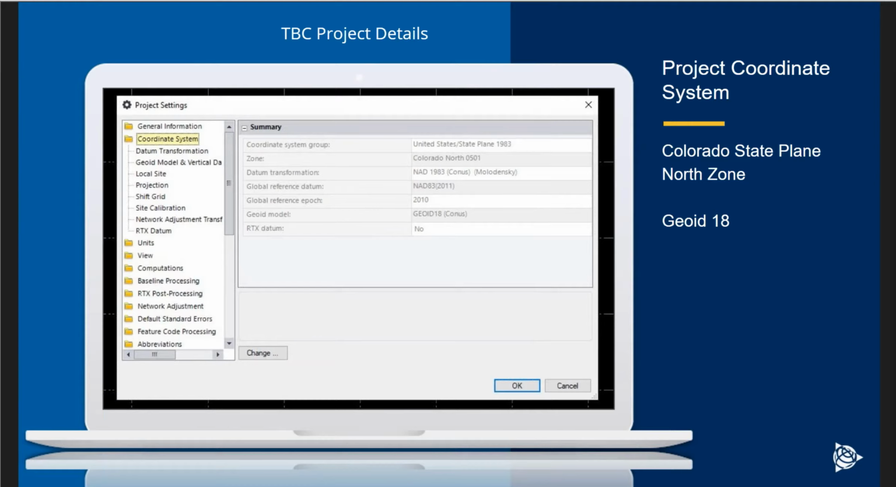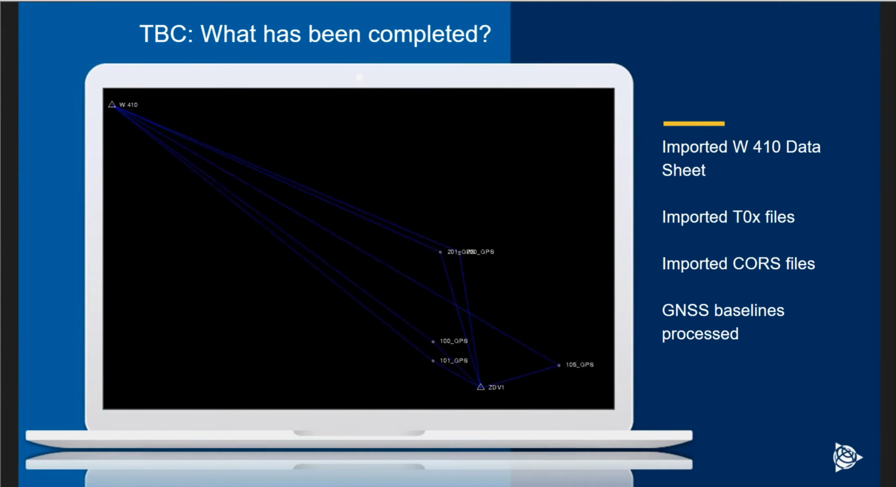So we have our coordinate system, Colorado State Plane North Zone, Geoid18. And then in TBC, what has been completed so far? We've imported the W410 data sheet, and we can see that in the upper left corner there, W410.